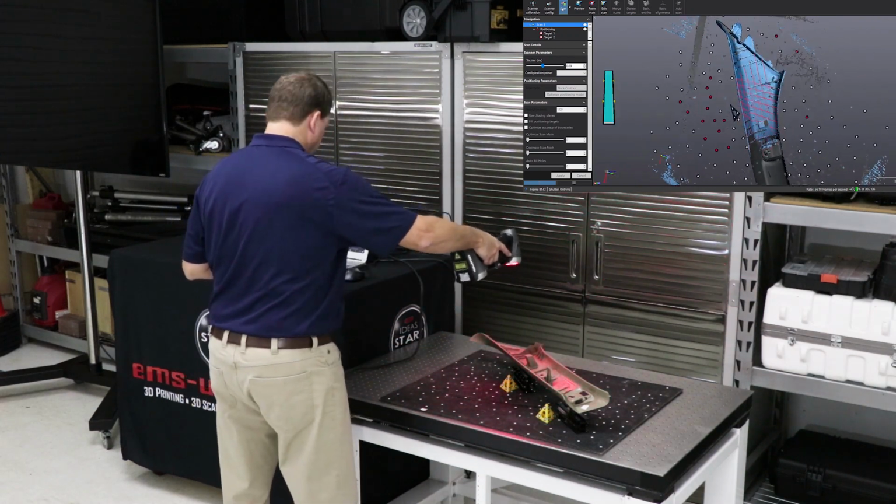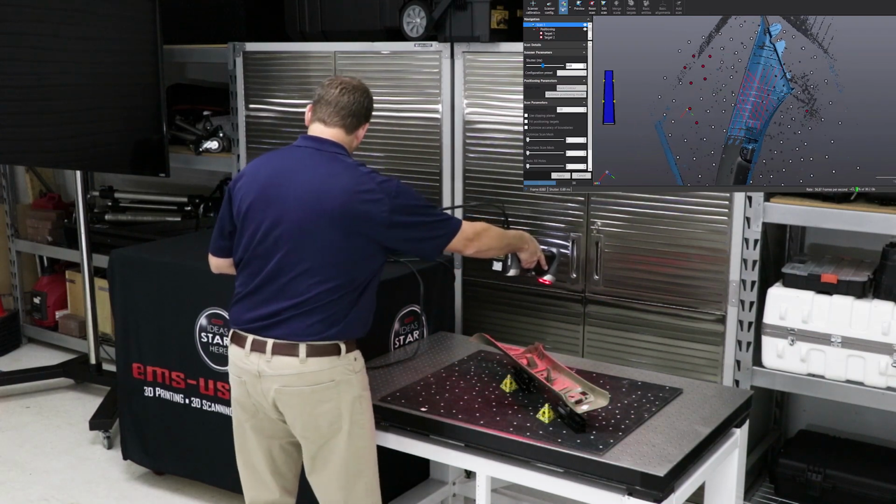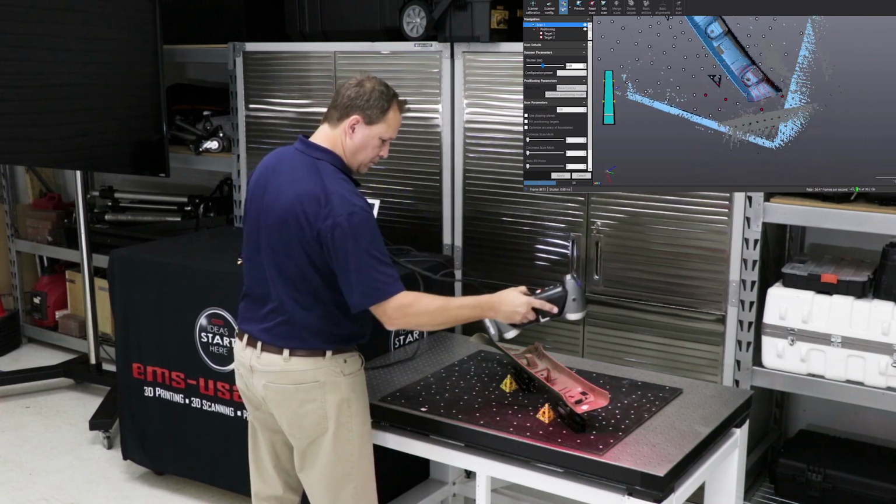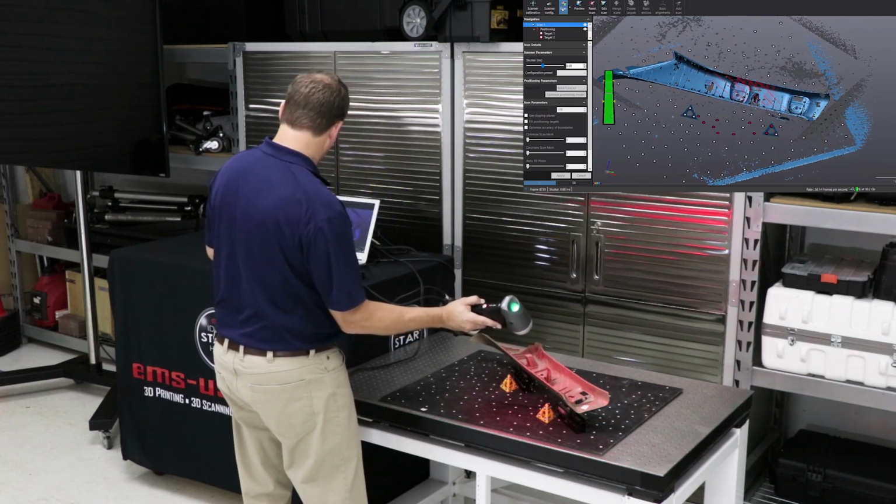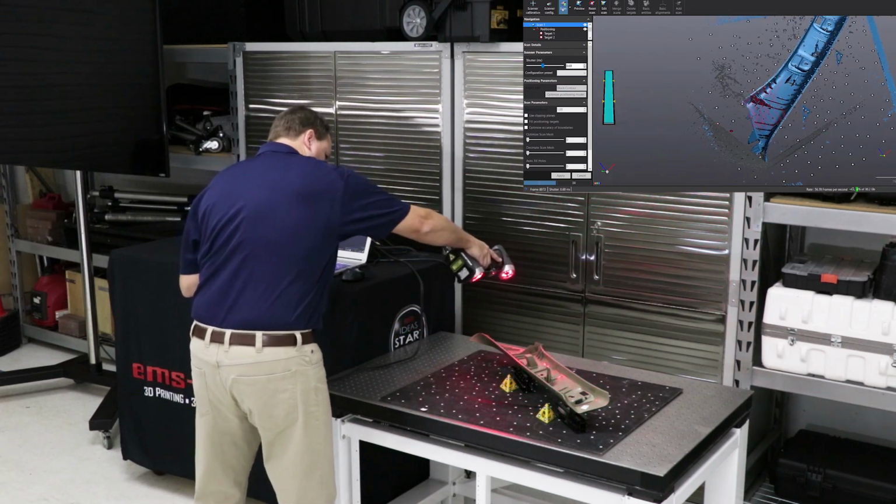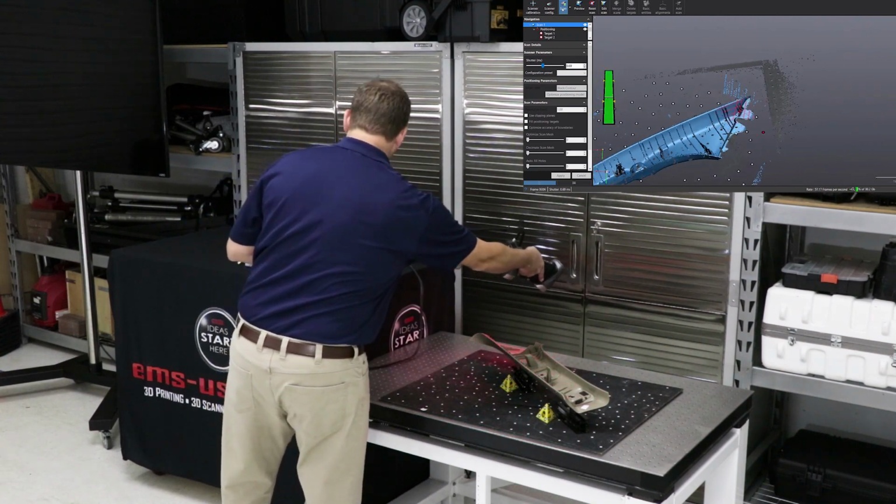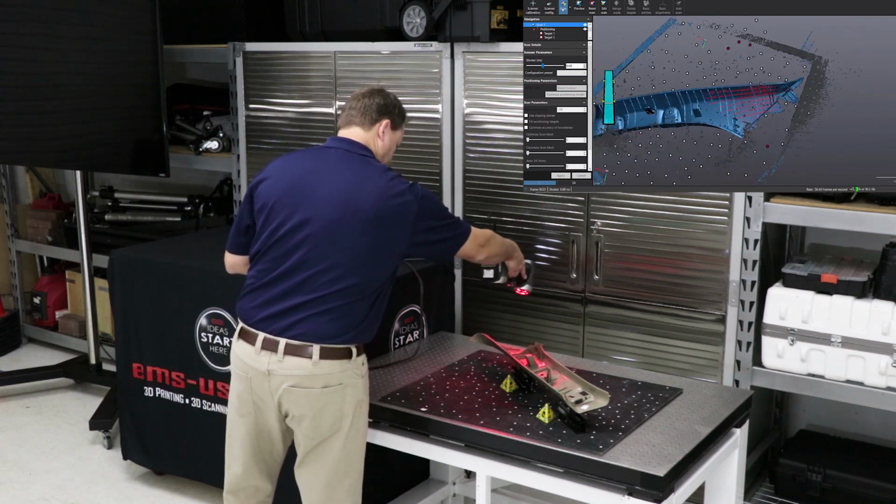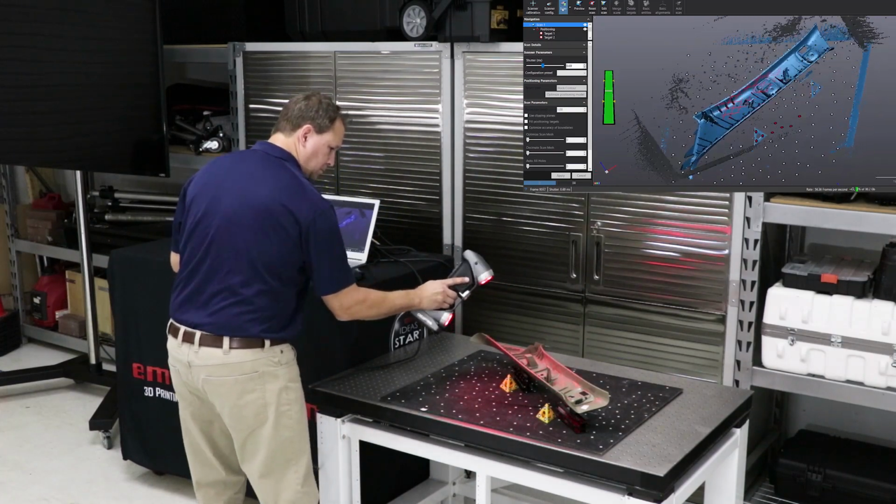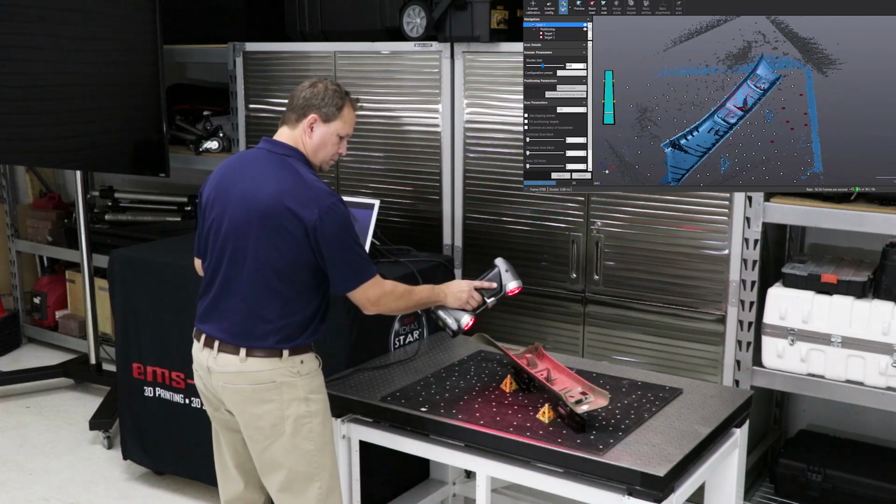And then I'm going to just start working my way across the part like we did the other side. Now, as with the MetraSCAN, this side of the part is a little more difficult. You have all these ribs, these little tabs sticking up. You've got some small holes. So, this side's going to take a little bit of work, like the MetraSCAN, to scan. And as long as I have targets in my view, it will pick up and scan that part. And you just keep working your way around the part.